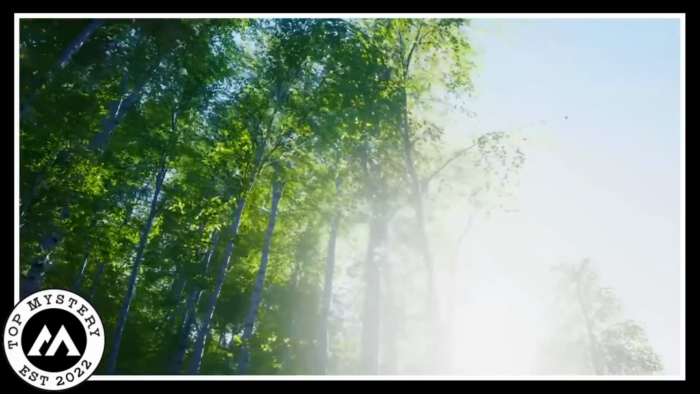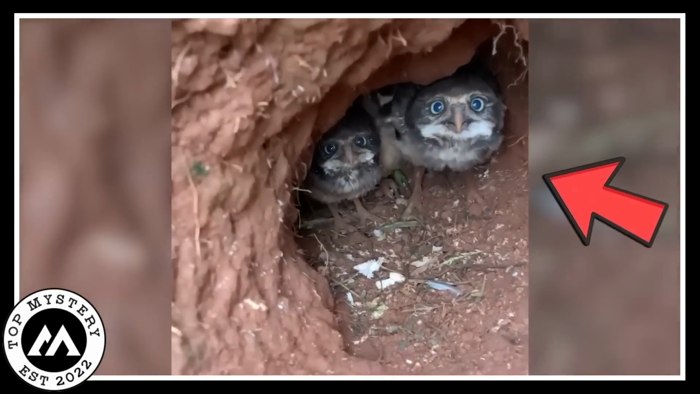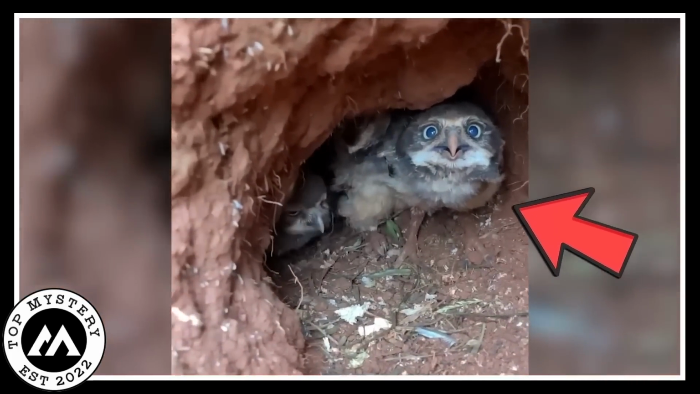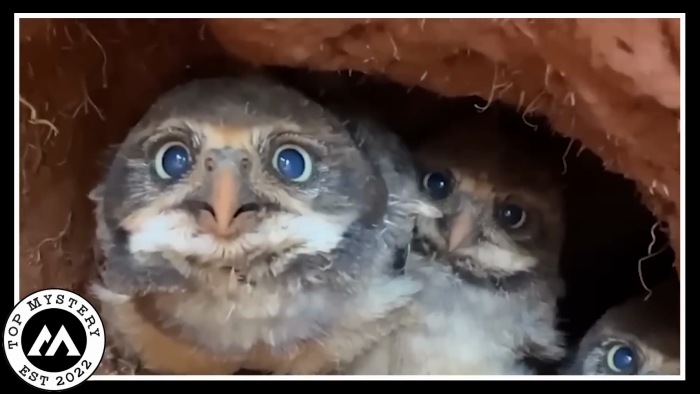One sunny day on the farm, a camera person sneaked through the fields, excited to see some special guests. Baby burrowing owls. With a camera in hand, they carefully approached the owls' homes, like they were stepping into a secret world. When they peeked inside, the little fluffy owls looked right back with big, curious eyes.